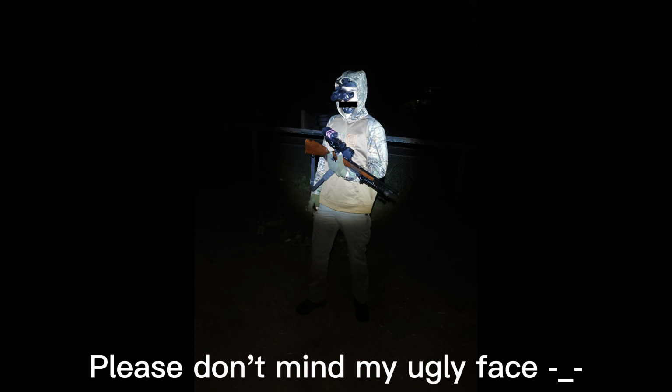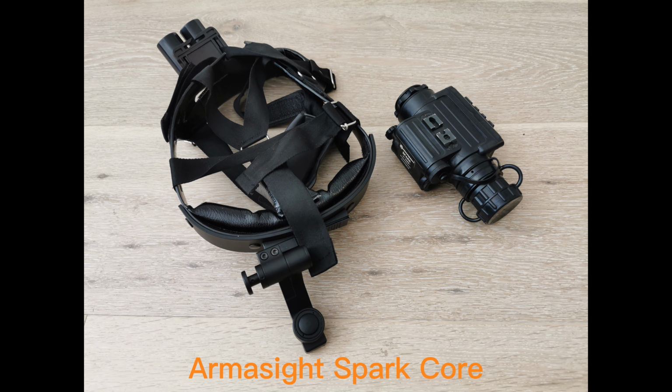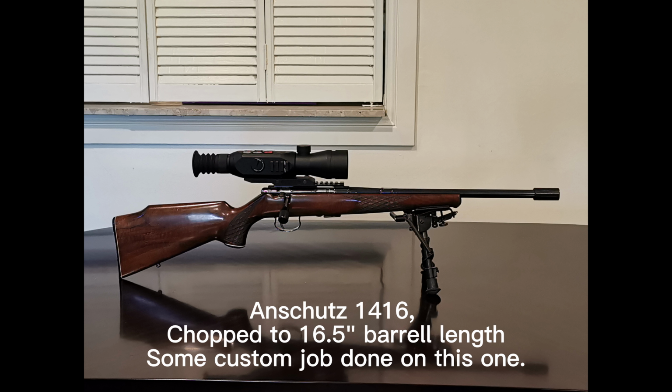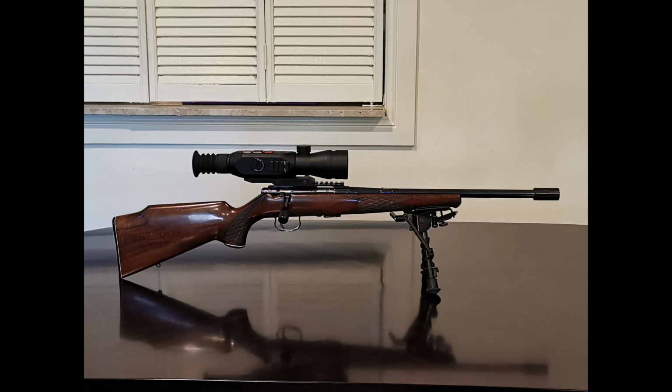Okay, so I was actually the only one wearing a night vision monocular, a generation 1.5 core, and I've got this digital night vision scope. I've got the Weihrauch E52P on my little 60.5 inch short barreled .22. Good little gun, I loved it.